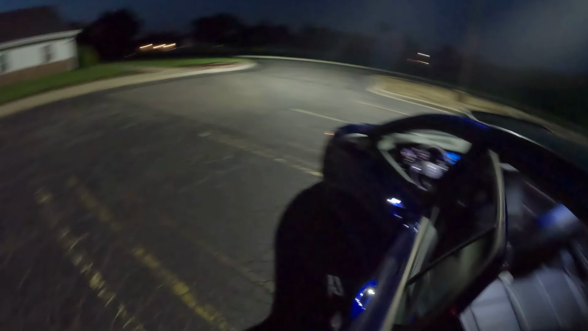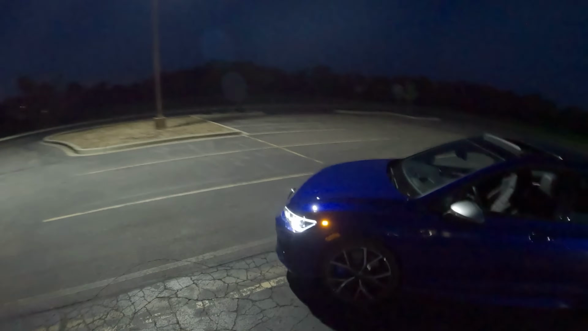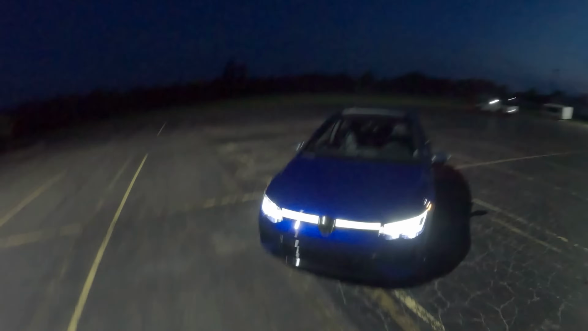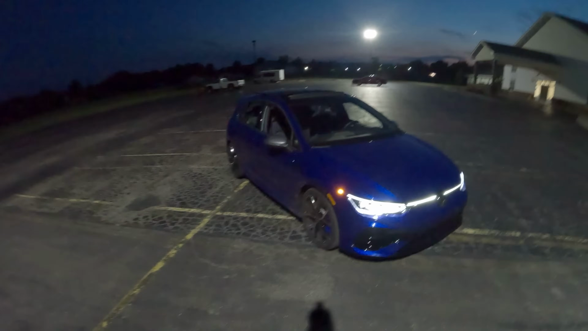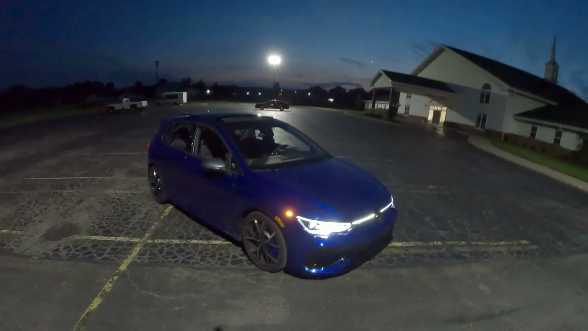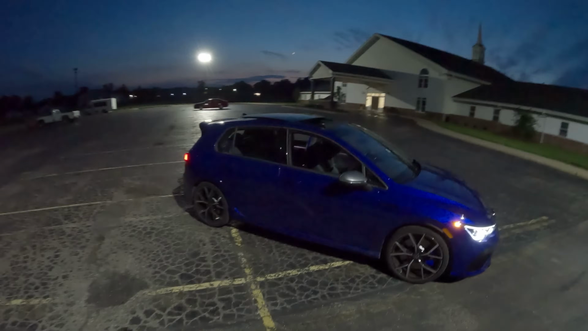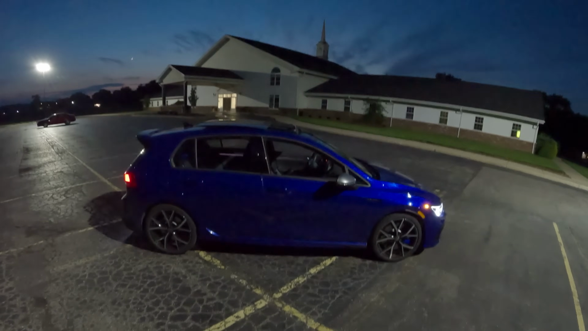Okay, before we jump up front, let's give you some quick basics on this thing. 2-liter turbocharged 4-cylinder engine, 315 horsepower, 280 pound-feet of torque. If you opt for the 7-speed DSG though, you get 295 pound-feet of torque. This thing's about 47 grand. If you opt for the DSG, you're just below $50,000. I imagine those prices will climb a little bit for 2025.